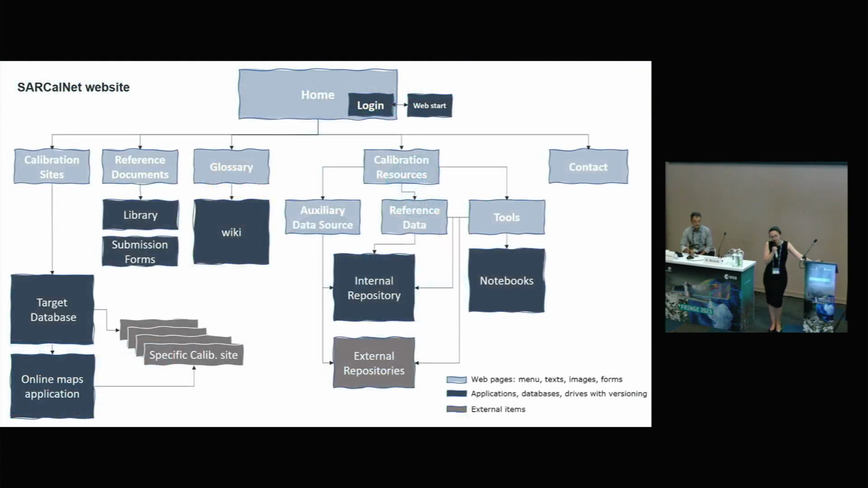We have put in place a new database, which is going to be open to the public soon, probably in October. This should facilitate the use of different corner reflectors, transponders, and other calibration sites by the general community.